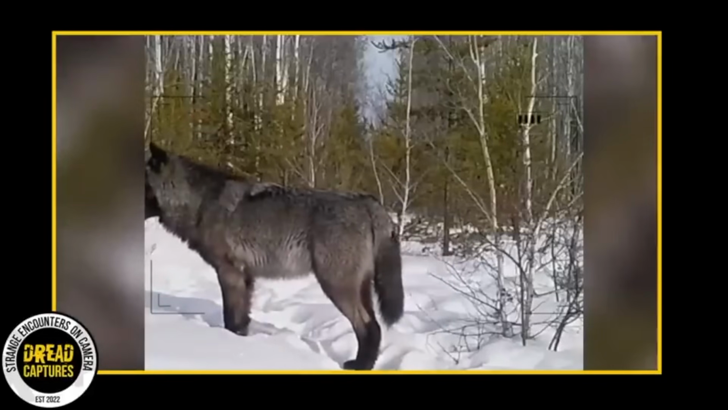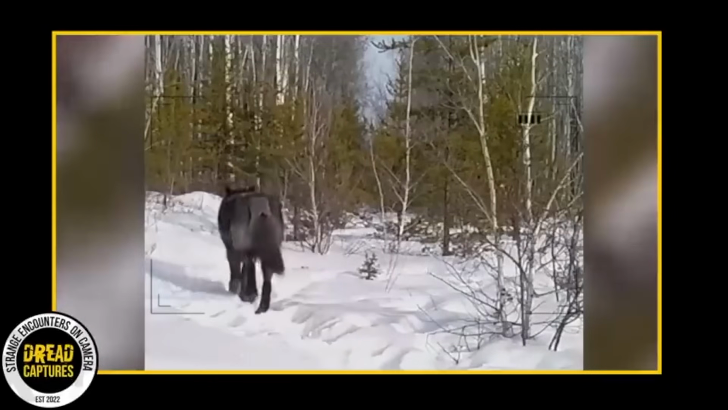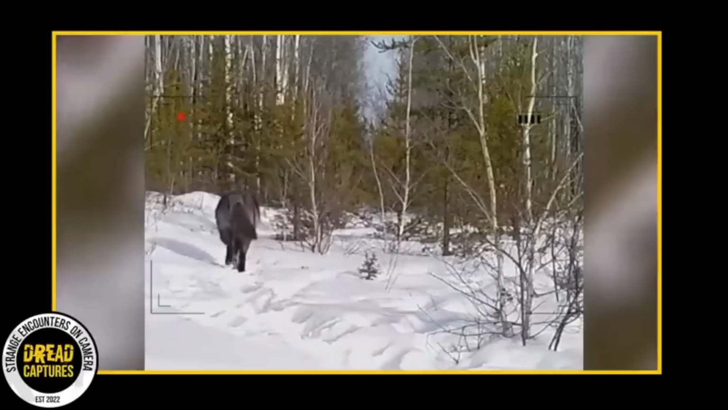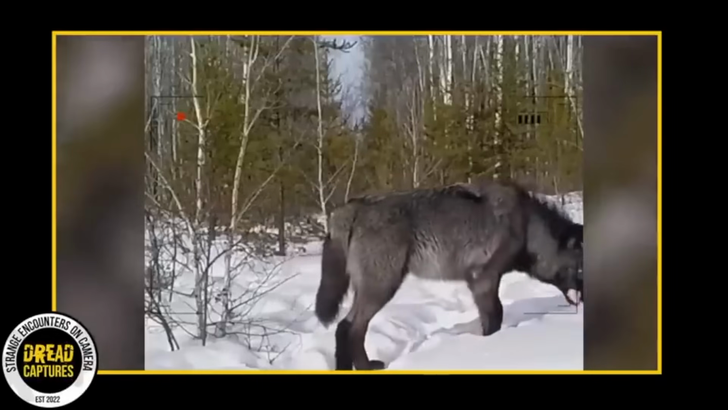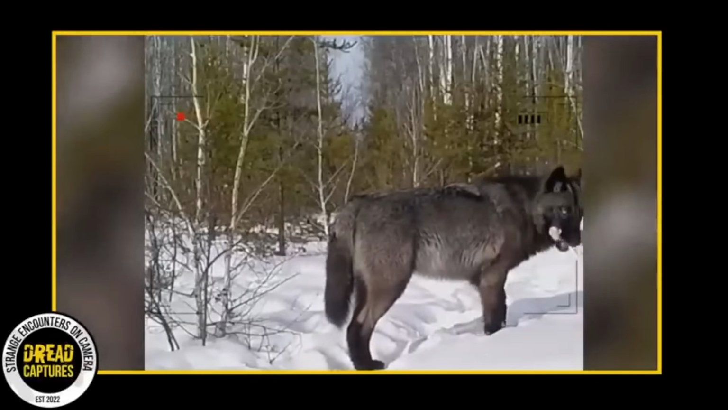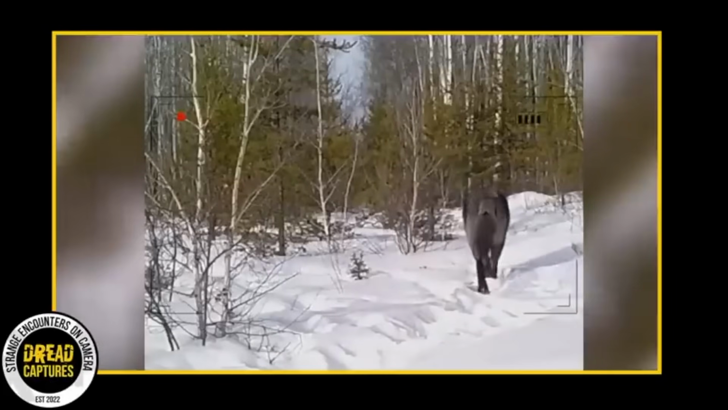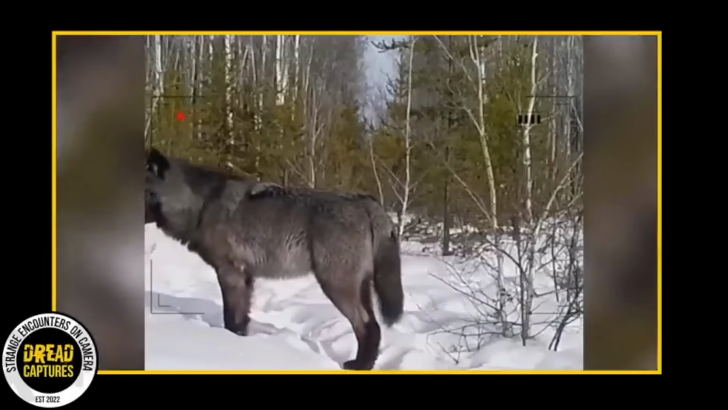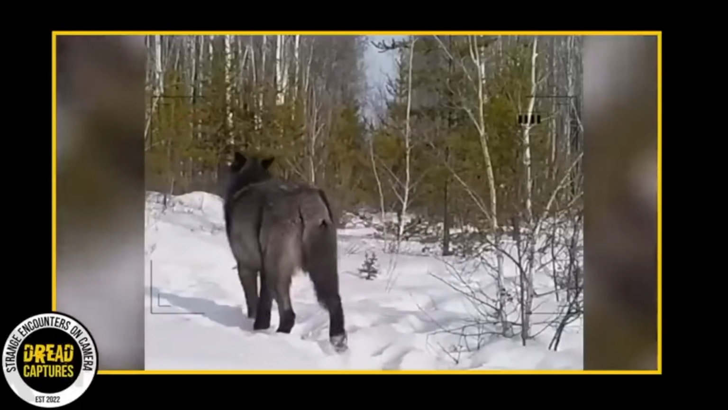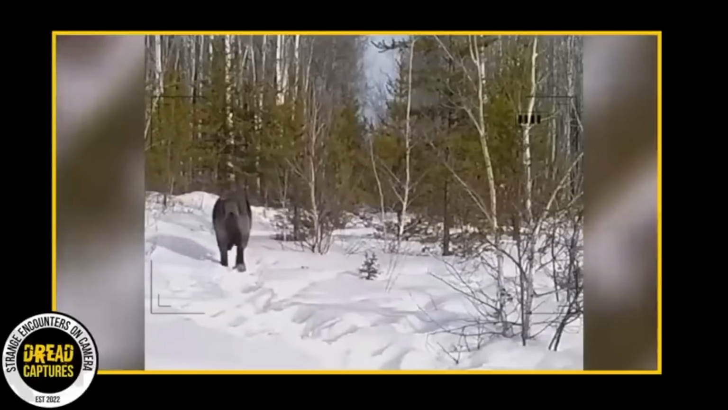This is said to be just a beautiful shot of a 200-pound plus timber wolf. I mean, he's huge. Wolves weighing over 200 pounds are exceptionally rare, and most wolves will never reach that weight in the wild. The average size of a timber wolf varies depending on the region they live in. Adult male wolves typically weigh between 70 to 145 pounds, and females usually weigh about 60 to 100 pounds.